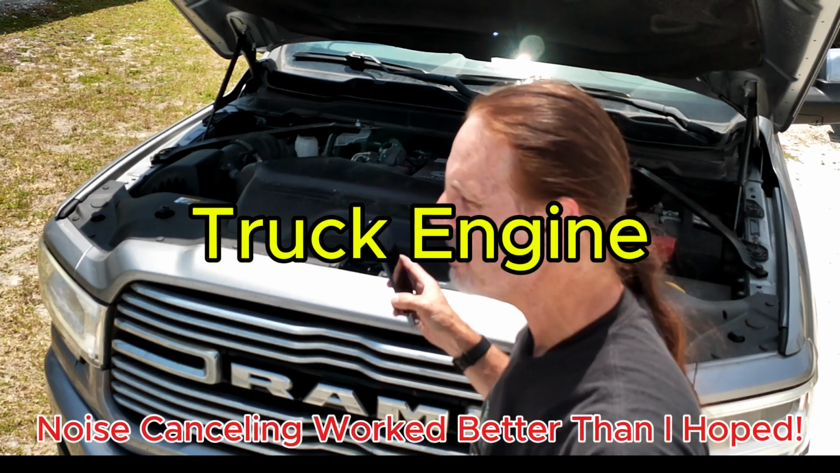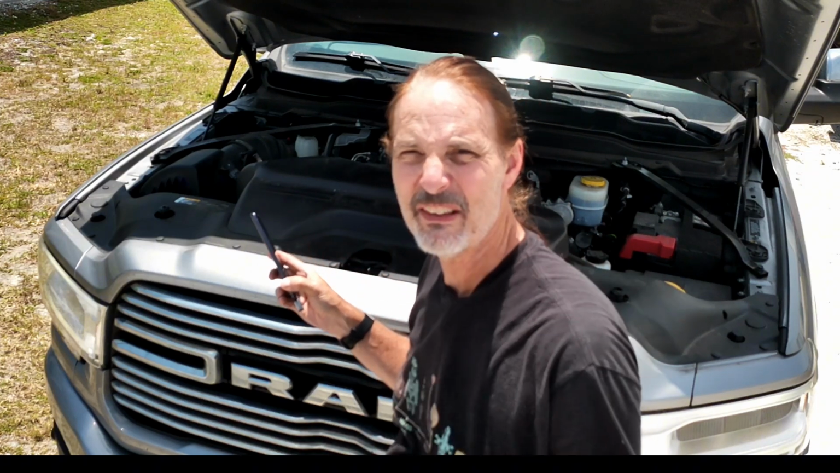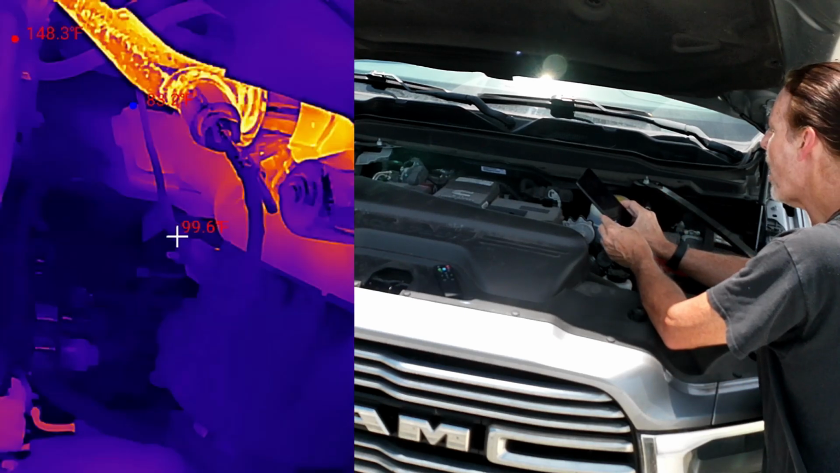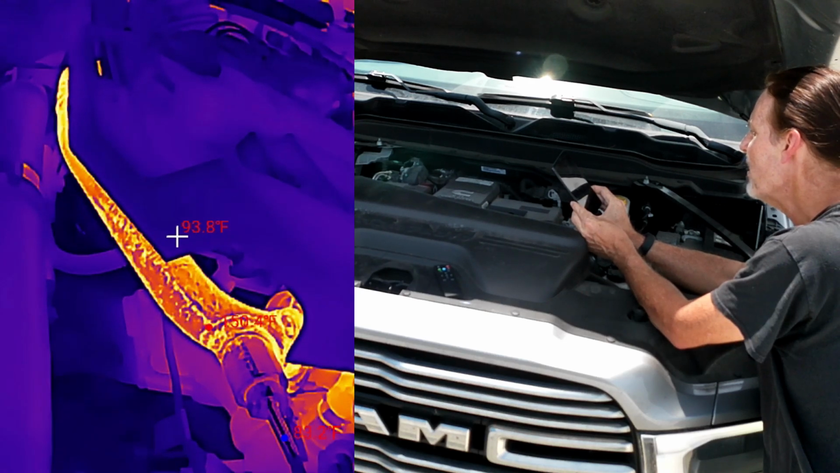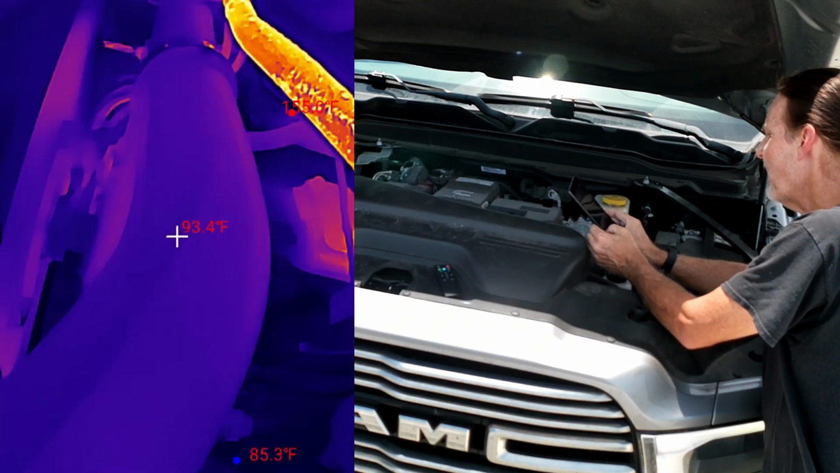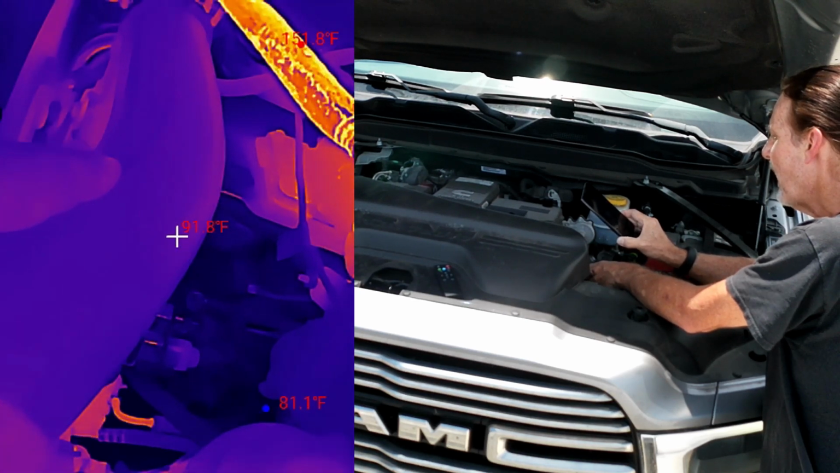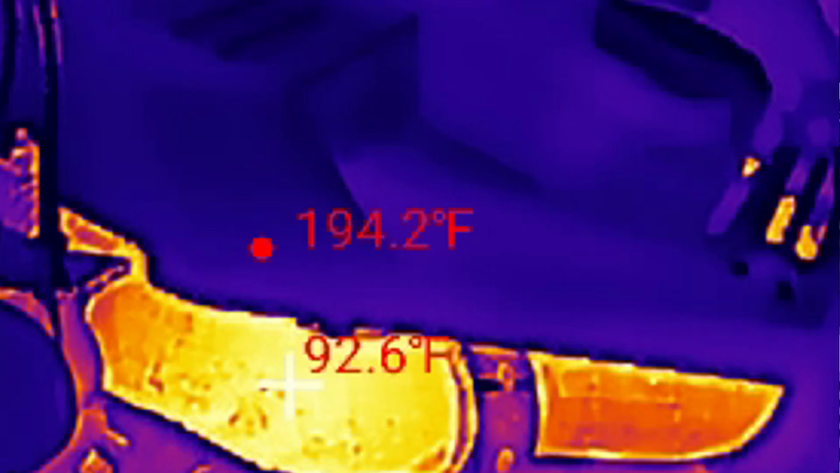I know it's very difficult for you to hear me, but I wanted to show you the automotive way this thing works and give you an overview of our engine as it's warming up. So as you can see, as the block is starting to heat up here, where the actual heat is now, and you can see that is really starting to get nice and warm as the motor runs. Although you can also tell here from the coolant lines that it is not warm yet. As you can see here, the engine is definitely starting to get warm.